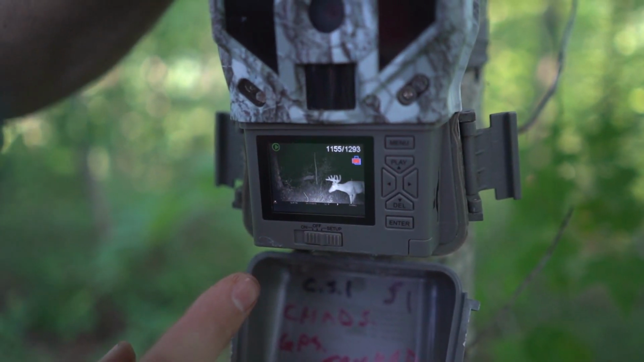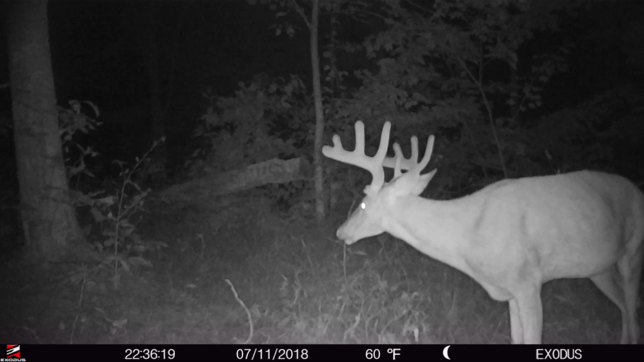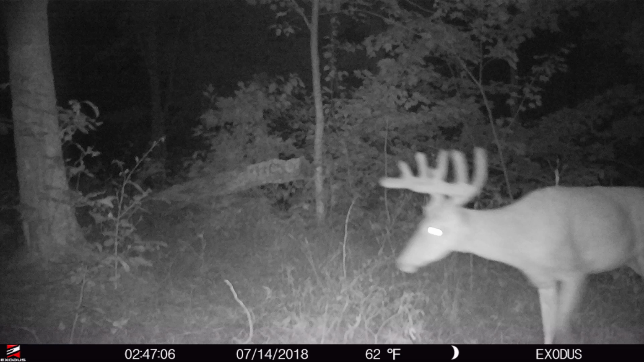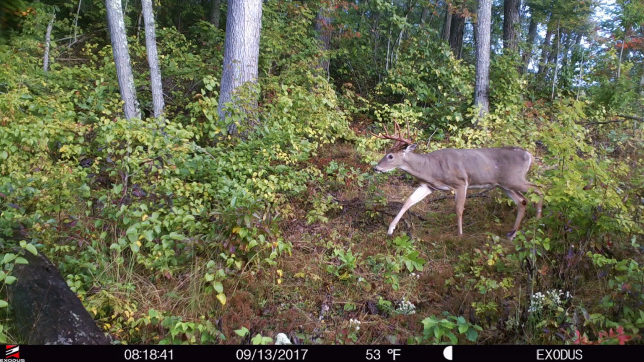Oh, there's a decent rack buck, and that deer's frame looks super familiar. So that is July 14th. I think I have hard-horn pictures of that deer in September, just right here down on this bottom, so that would have been September of 2017. This was '18. He was probably 4 years old in '17, so he's probably 5 there.